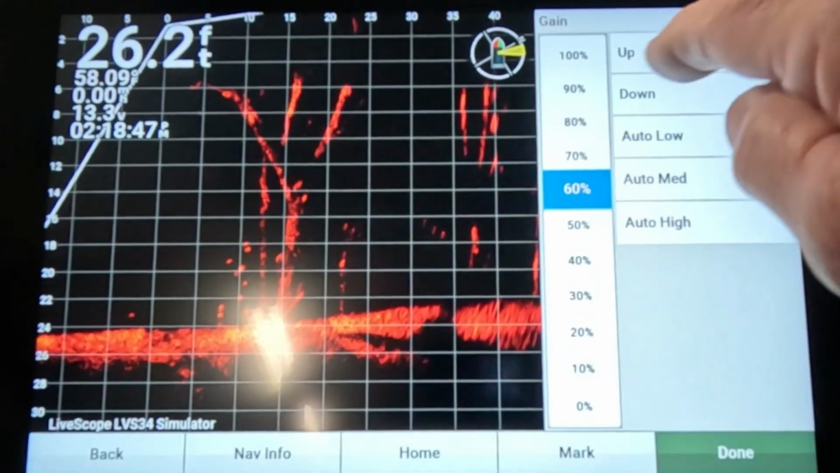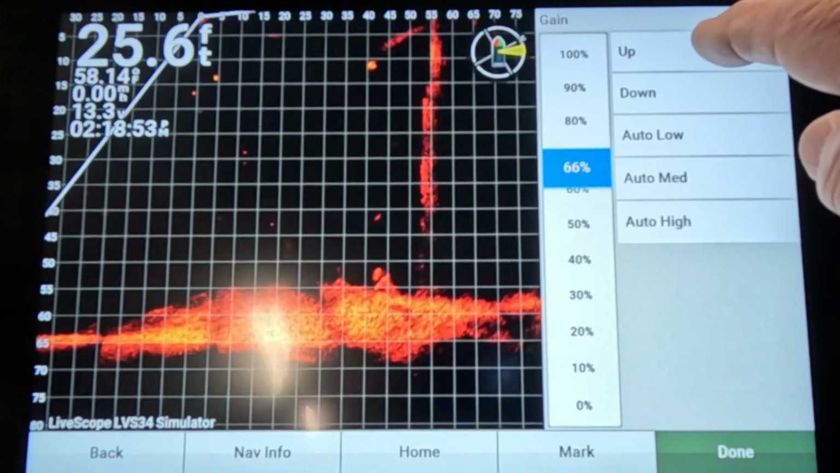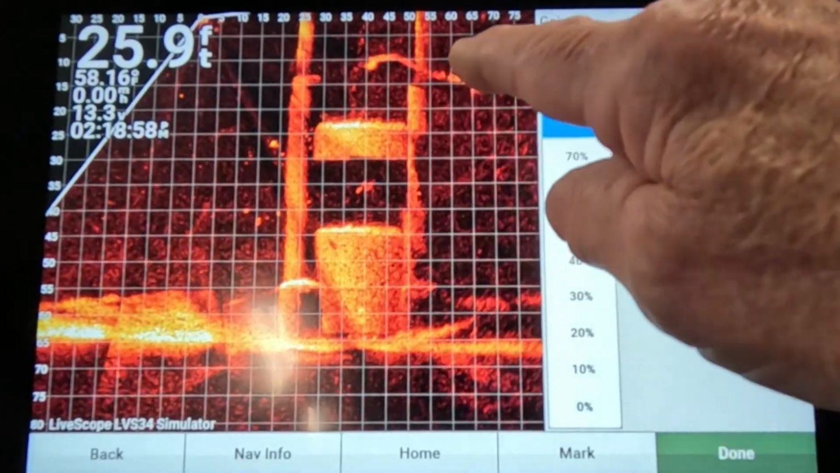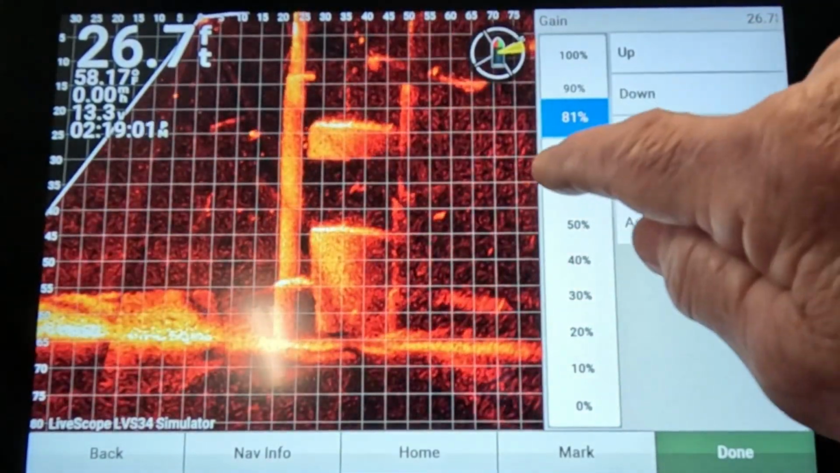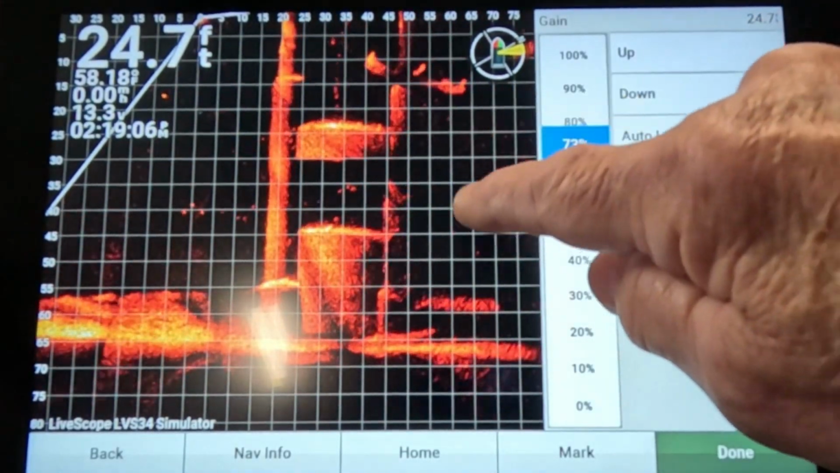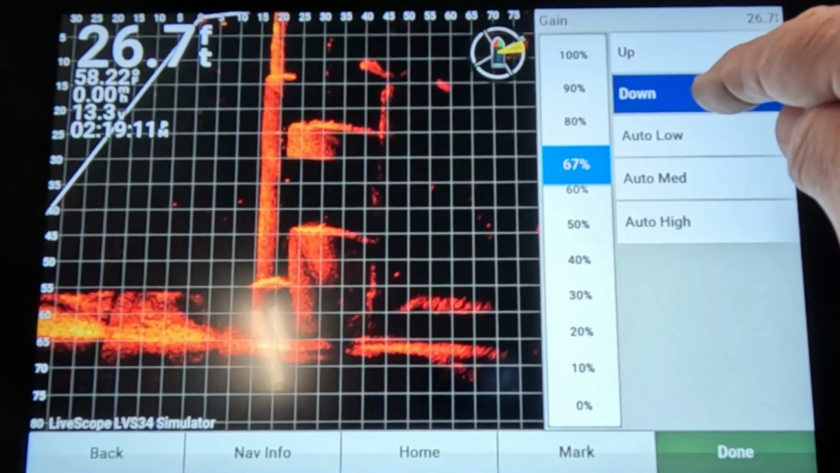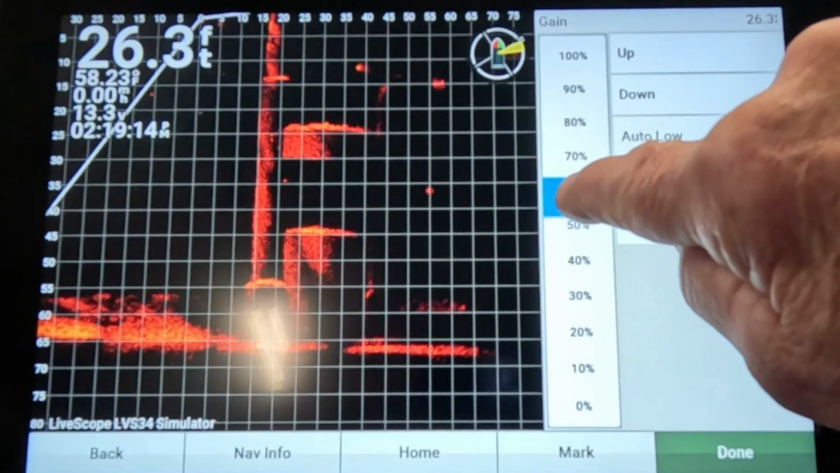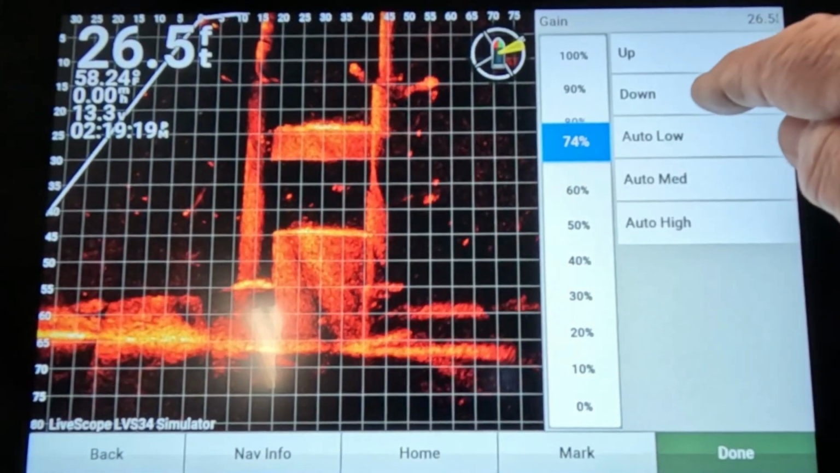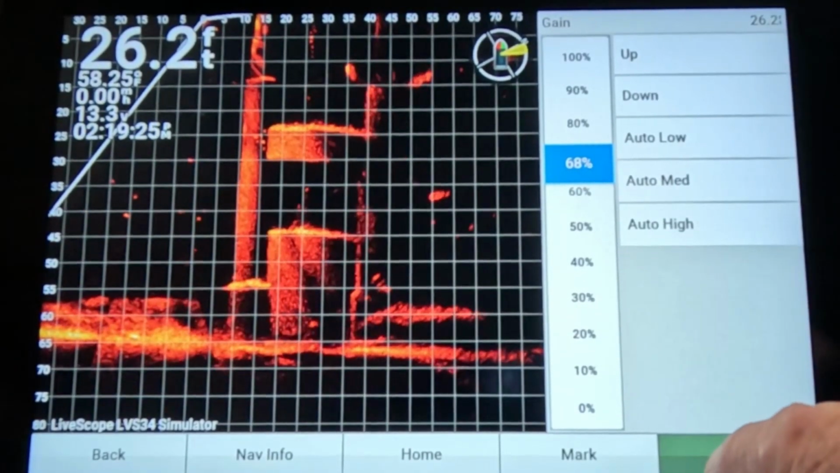But you see how the picture starts going away? And watch it start coming back. Well, it changed pictures on me right in the middle of it. But as you intensify the gain, you intensify the picture, so you get a lot of clutter. So when you bring that thing down, the clutter disappears. And you want a little bit of sparkle. Don't worry about the sparkle so much. You don't want a complete clear picture. If you have that, then you lose all the detail. So, you know, 68's a good starting number. If you want it a little higher, you can change it while you're fishing. It's real easy to do.